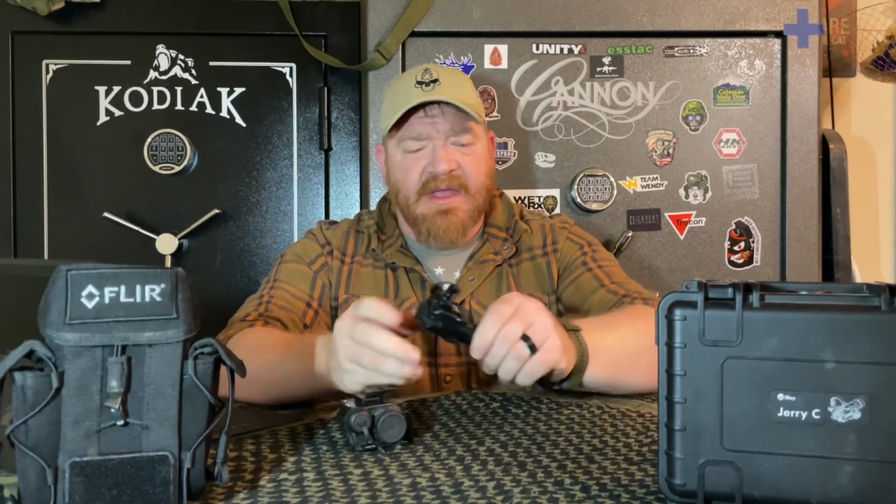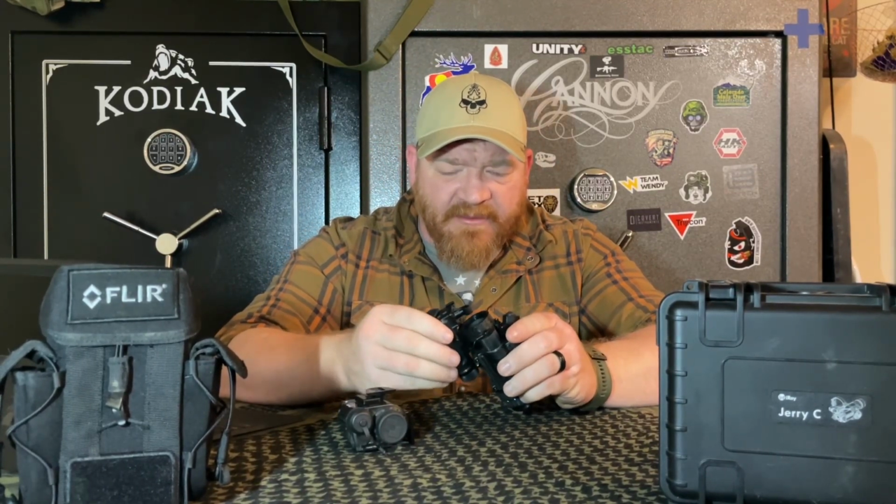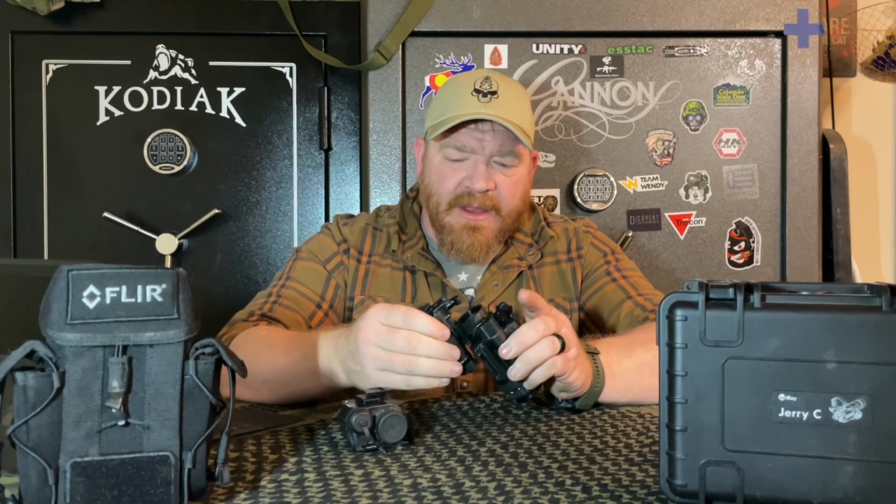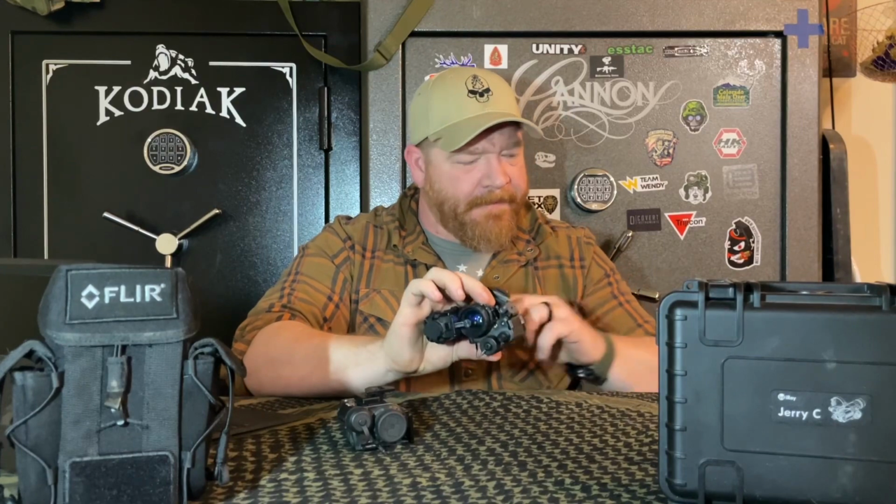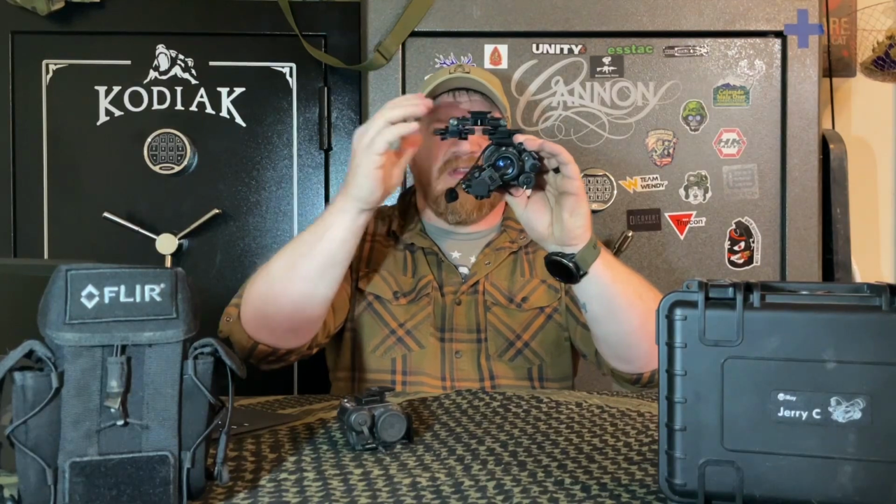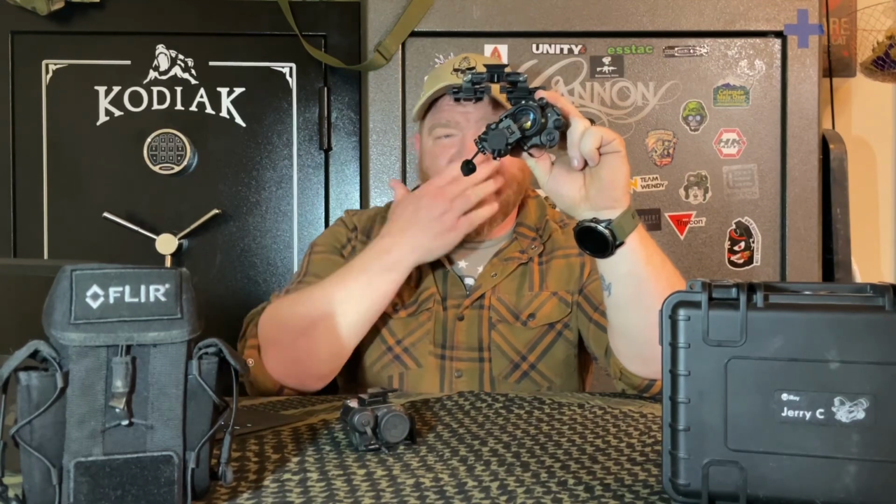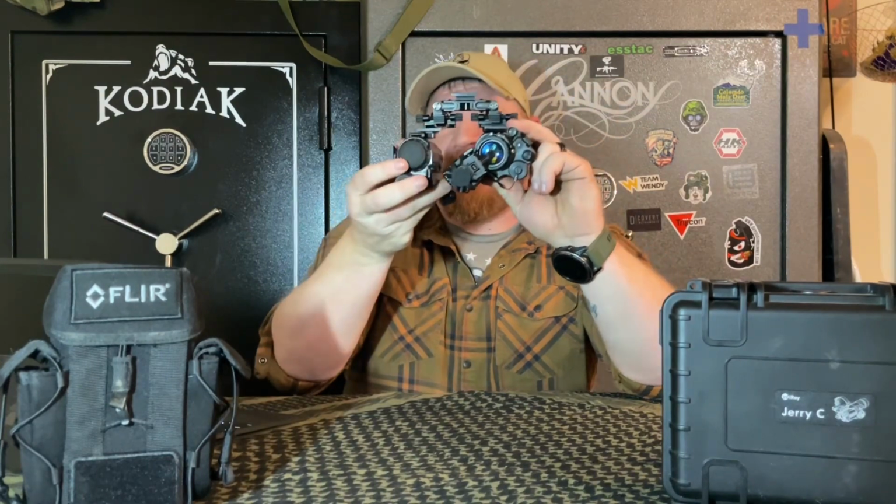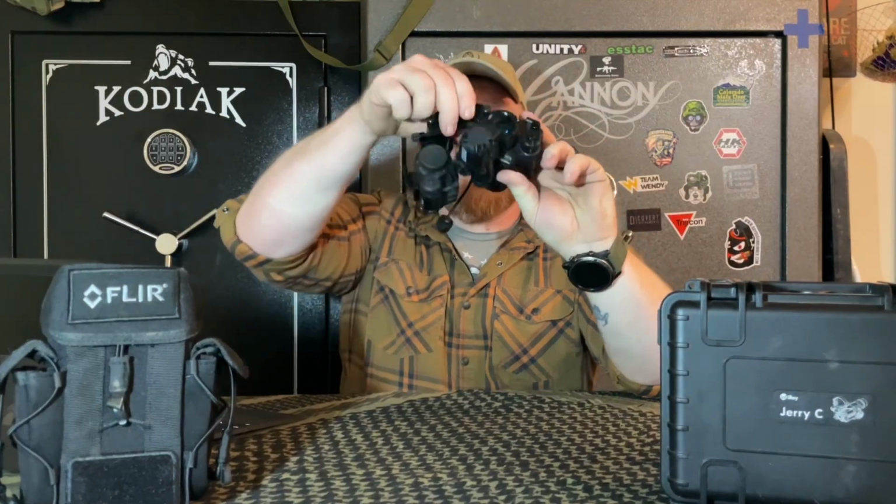The Jerry C is limited, but you can adjust where it sits on your PVS-14. I happen to have mine over towards the inside area of the PVS-14, so when it is on a bridge, you can see my bridge is completely closed here. That Jerry C is going to be all up in the middle of my nose area. I'm not a big fan of that. Okay, and when I mount my Flir Breach into here, it becomes very crowded. That is a lot of stuff happening.